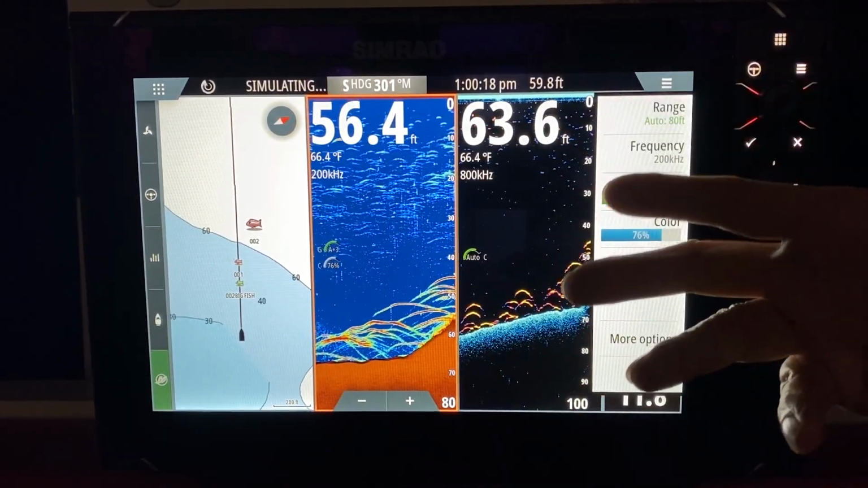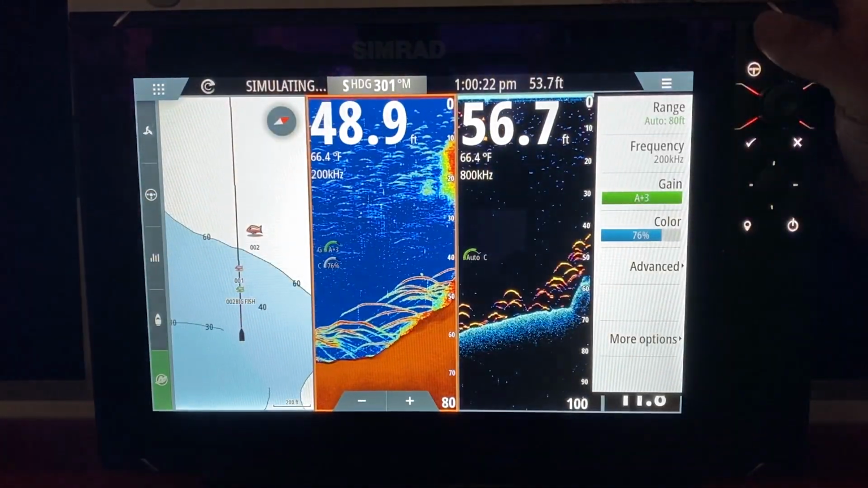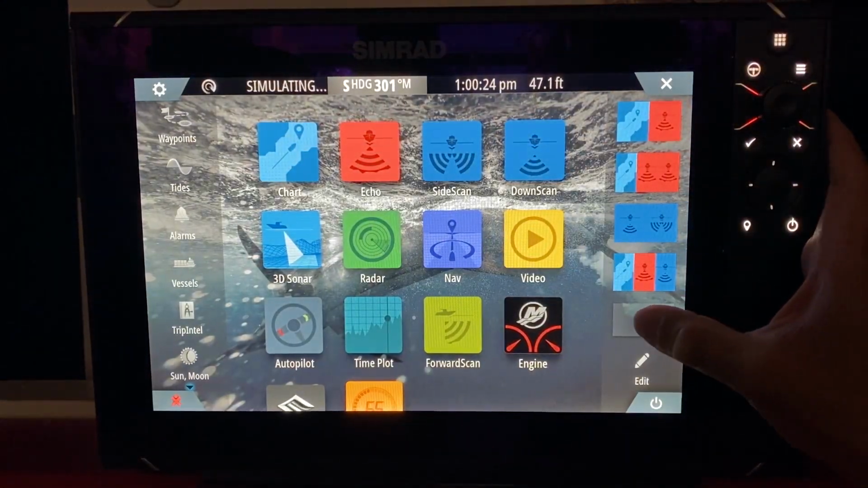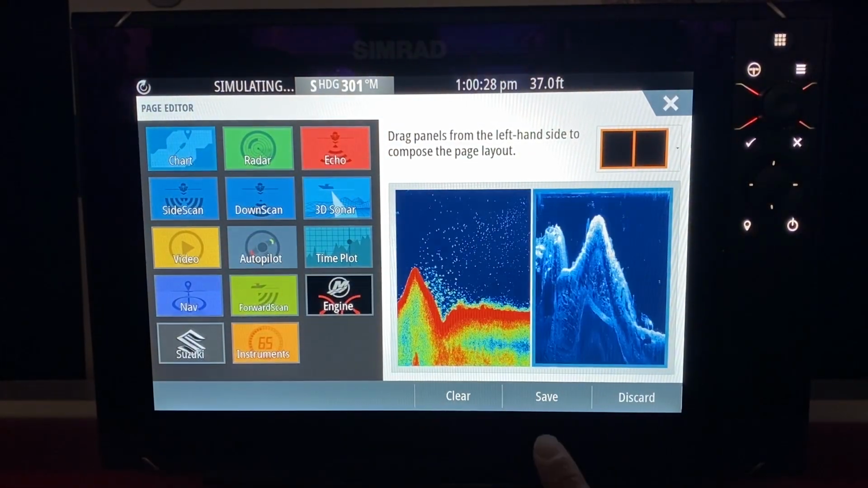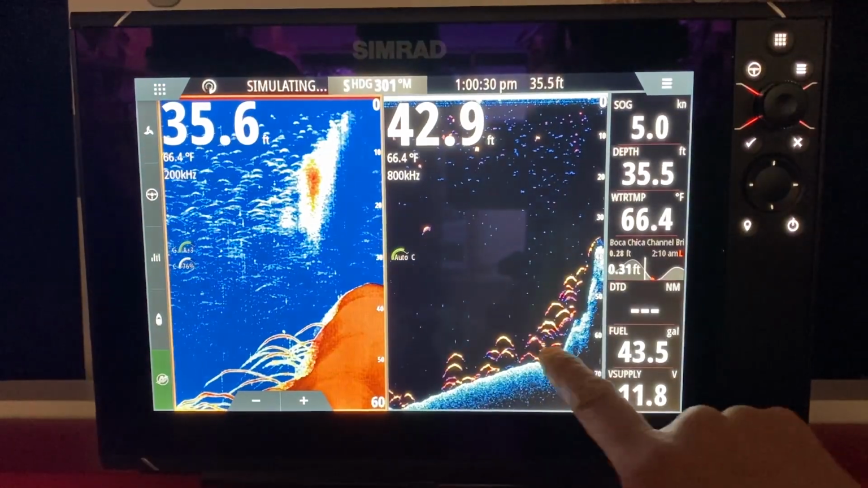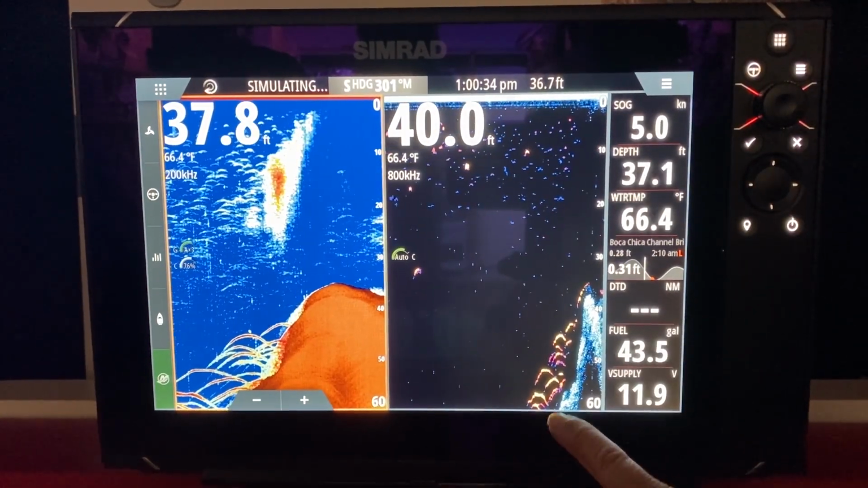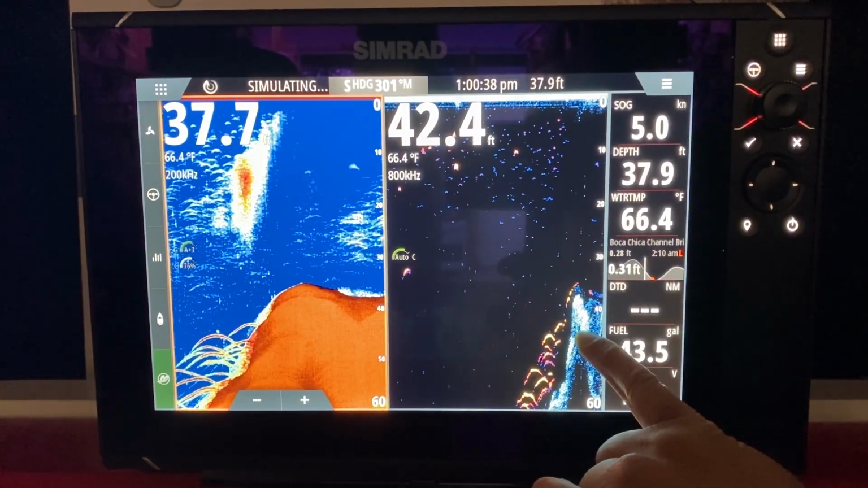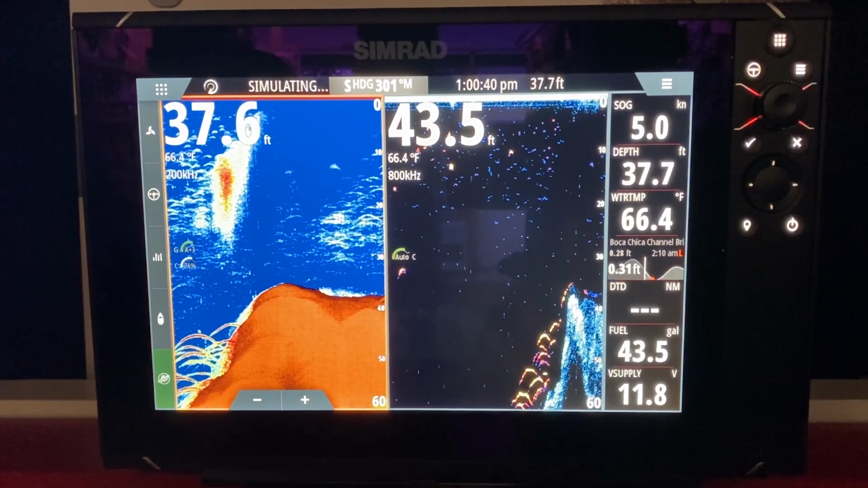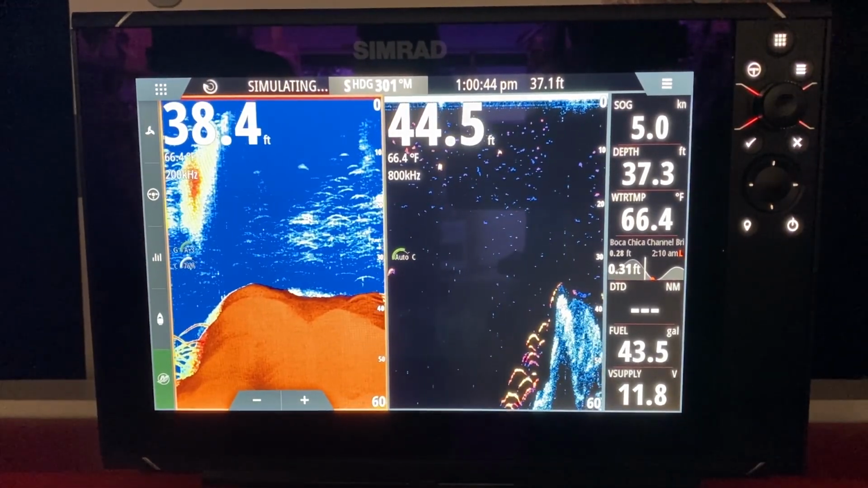Now we're going to create a bigger screen because we already got to our fishing spot. So we hit the page button, and we create the last page, which is fish finder and downscan a lot larger, so we can reference it better. So this is showing you the hardness of the bottom. This is showing you the bait fish. There's a lot of little bait fish sitting on top of the rock here. So it's a lot clearer and it's a lot easier for people to understand.